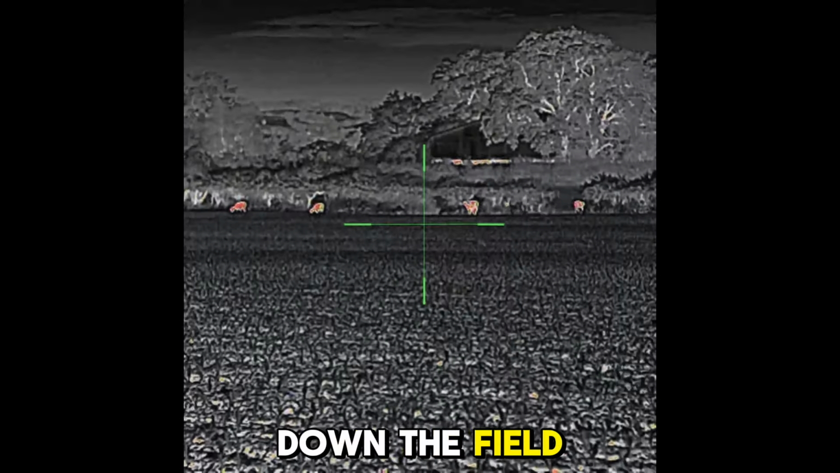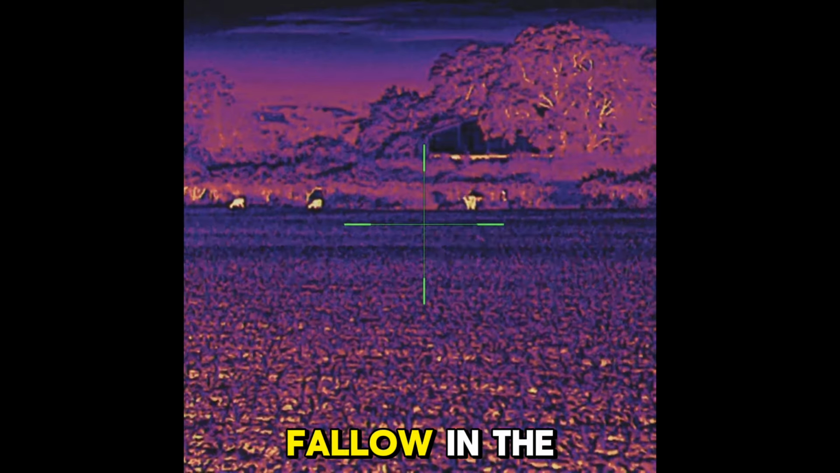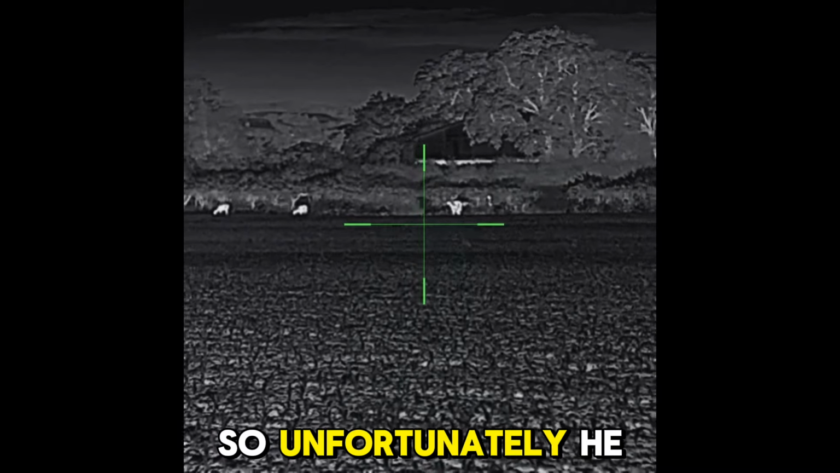As I walked down the field here along the hedge line and looked over the gate, I could see a group of fallow in the distance. As I was just watching them and flicking through the scope, out popped this rabbit, so unfortunately he had to go as well.